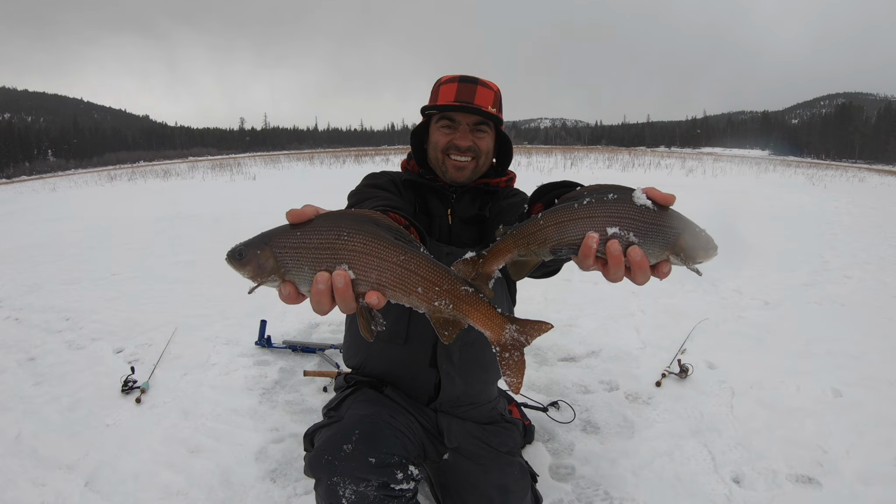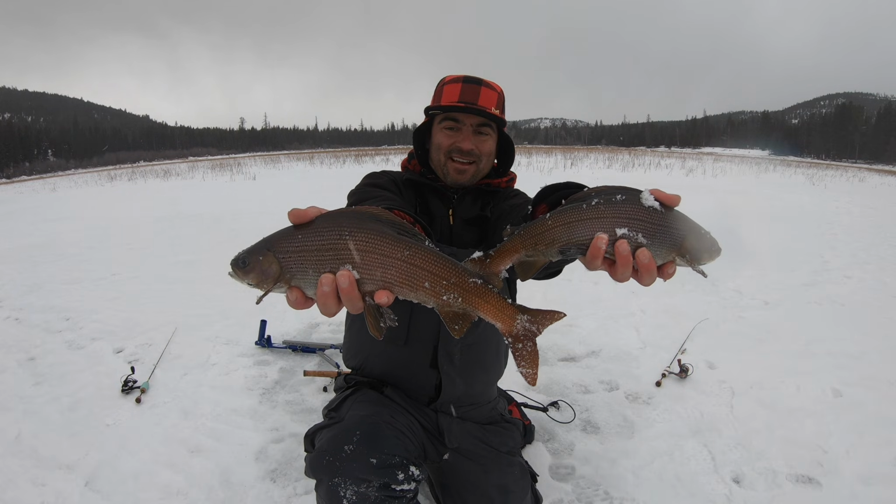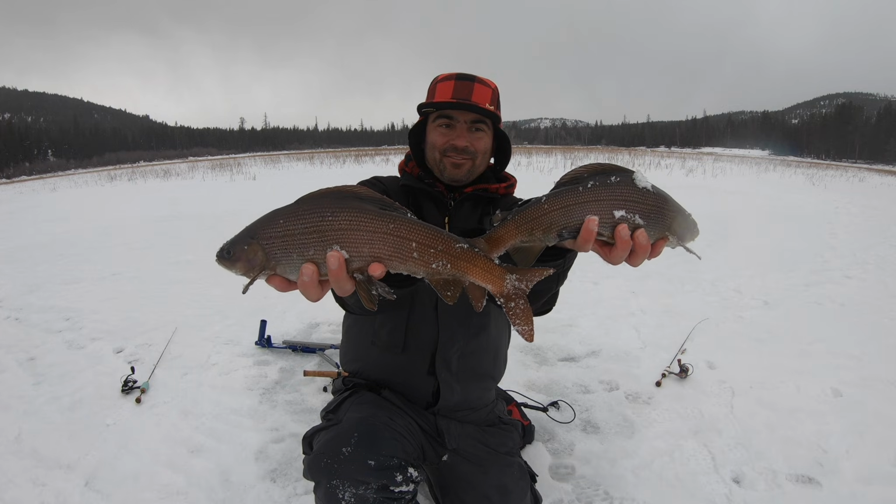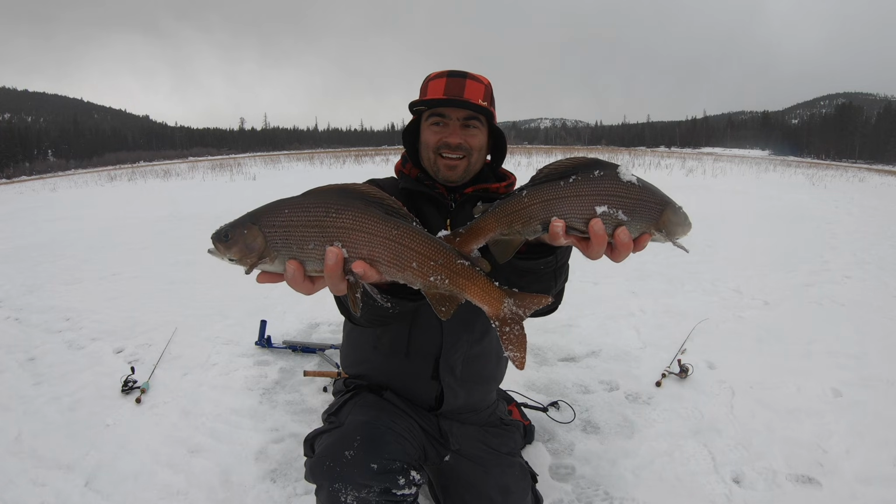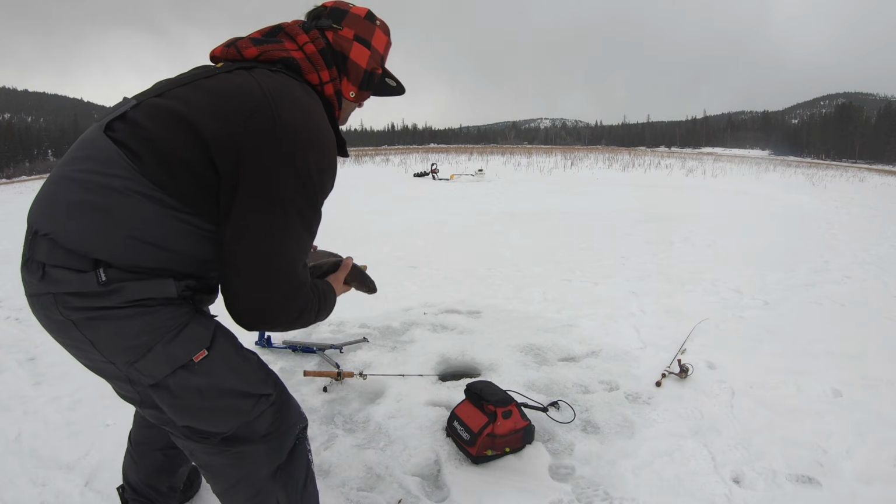Two beautiful grayling, double header. Oh man, that's awesome. Beautiful fish. Look at the dorsal fins on those fish. Just gorgeous. I'm gonna let them go.